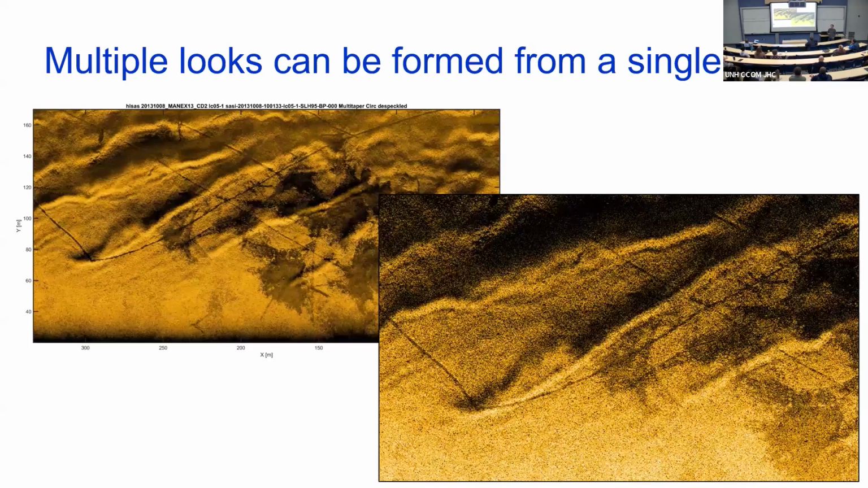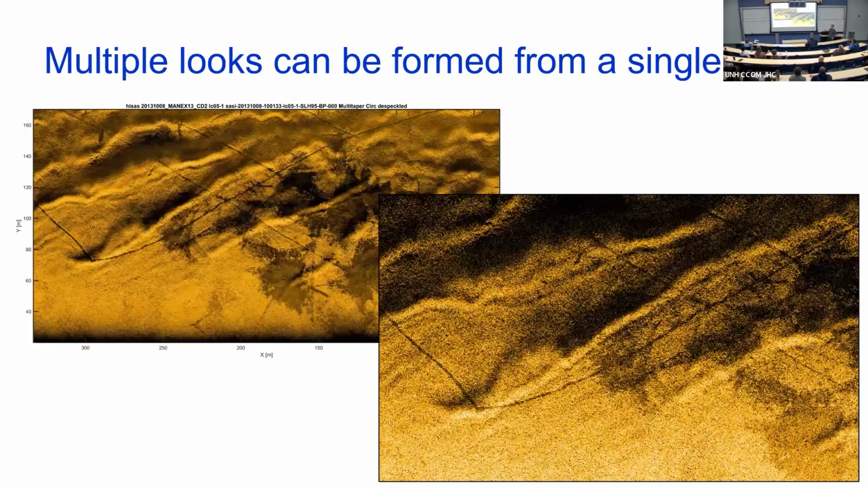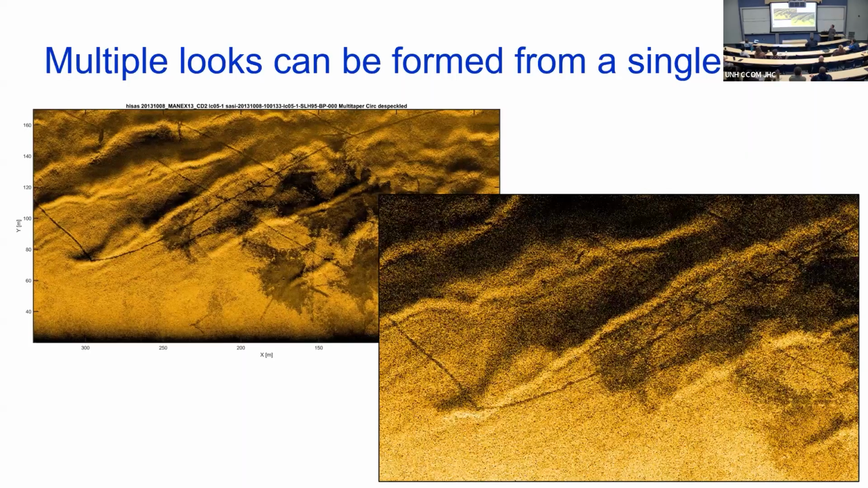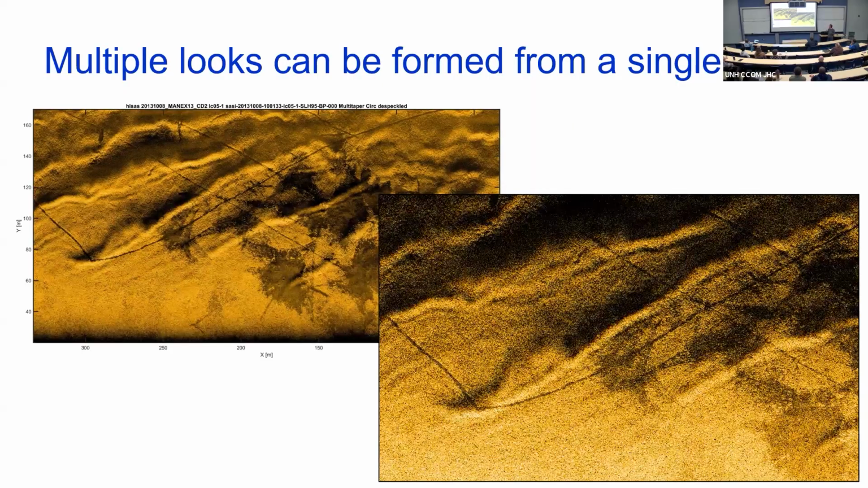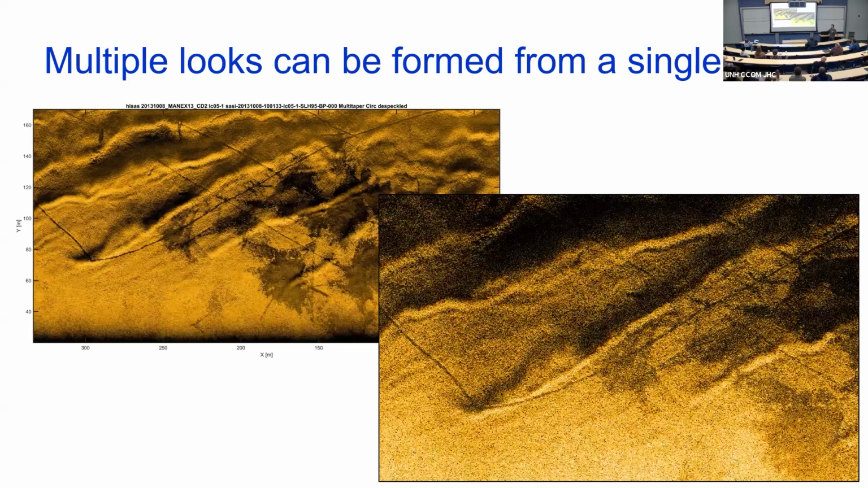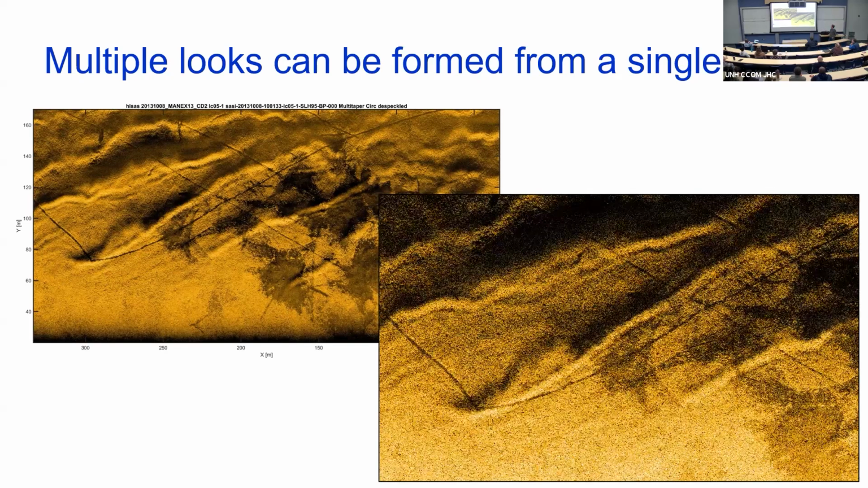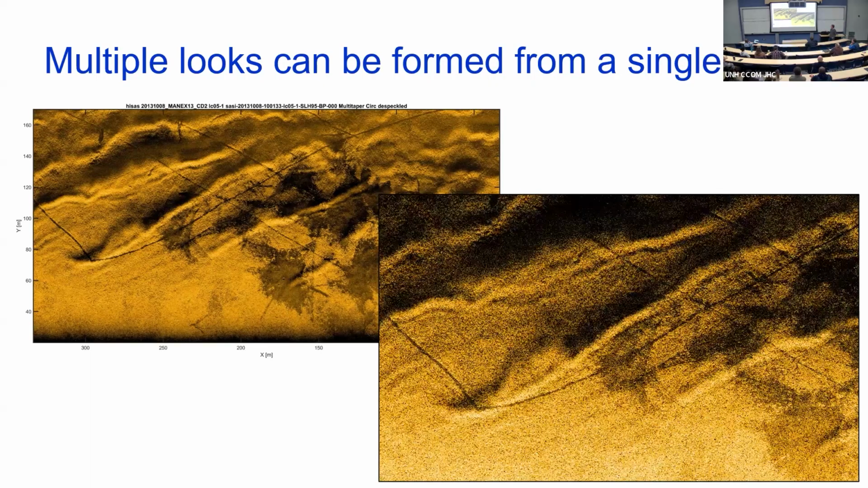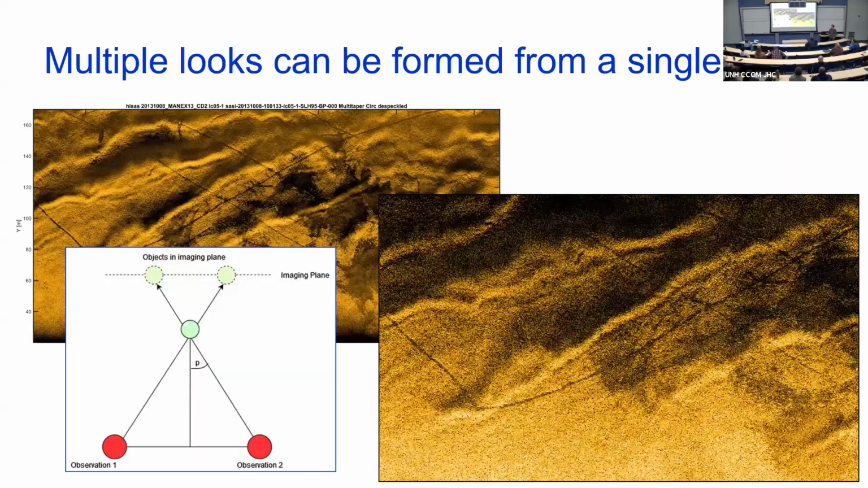The lucky thing is that we can actually form multiple looks from a single SAS image. We can do that because this is a complex image. It actually has the phases included, so we can go back and forth between wave number space and image space, chop up the wave number spectrum, and form different looks. So what you're seeing in this little movie is not these guys moving. It's us looking at them from different angles.